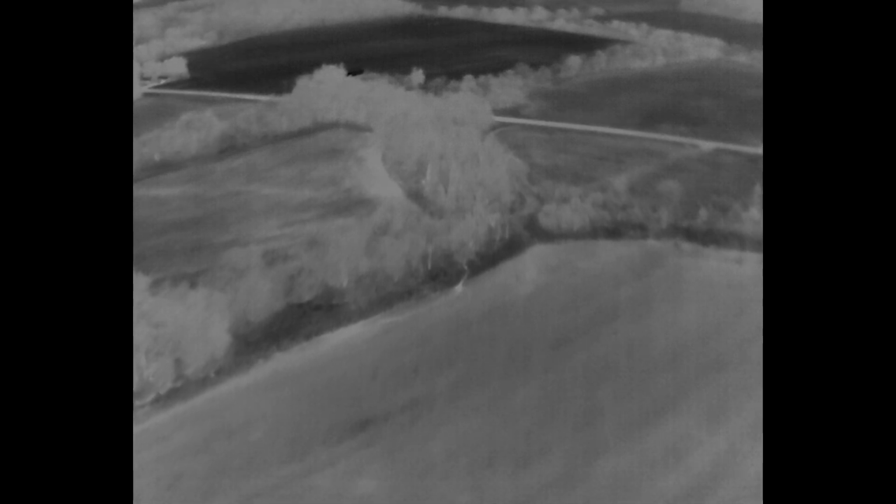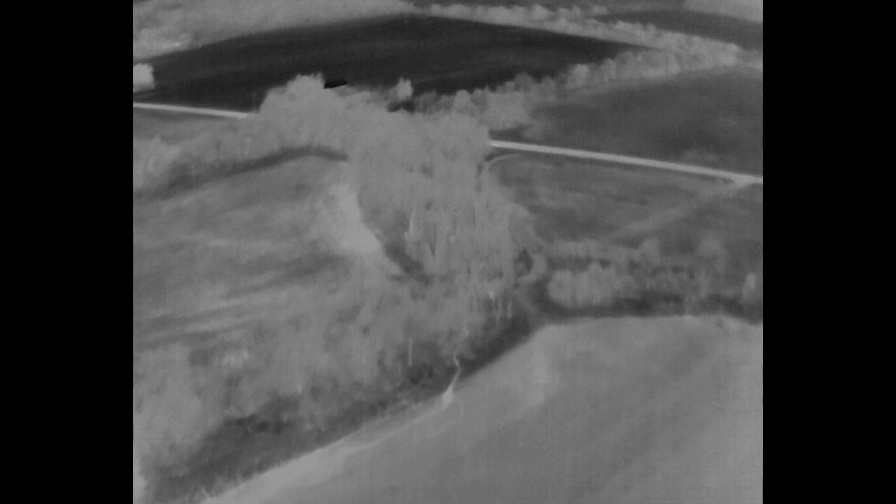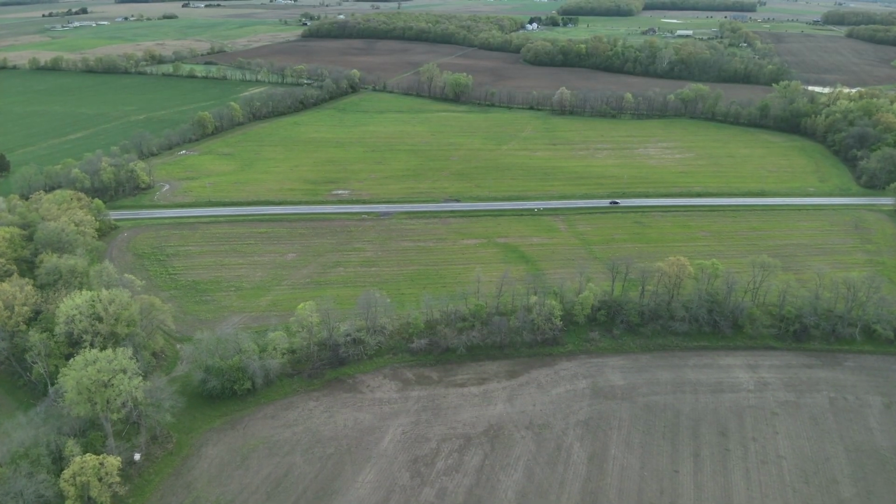So I explored even further north, and I did a little panning around, and I came across thermal signatures in this field. They were very close to the road, and this is a pretty busy road. It's the road that the cars were on when I first started the video.